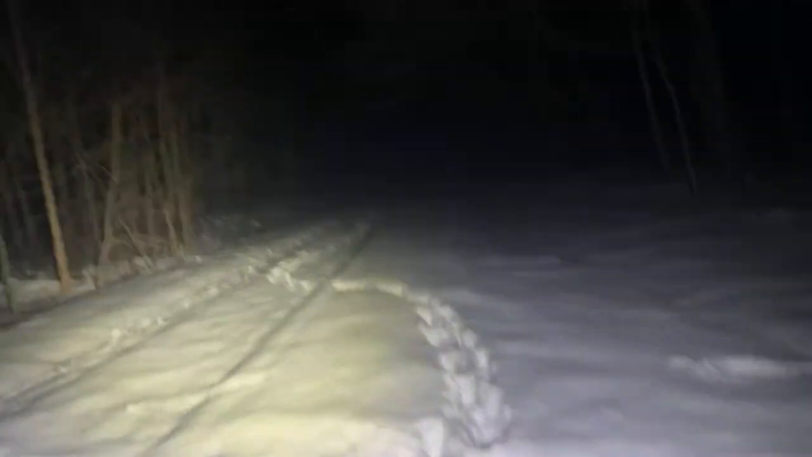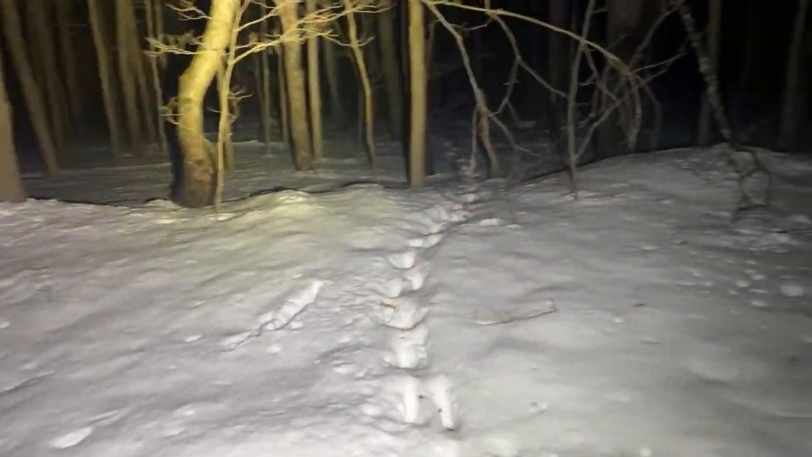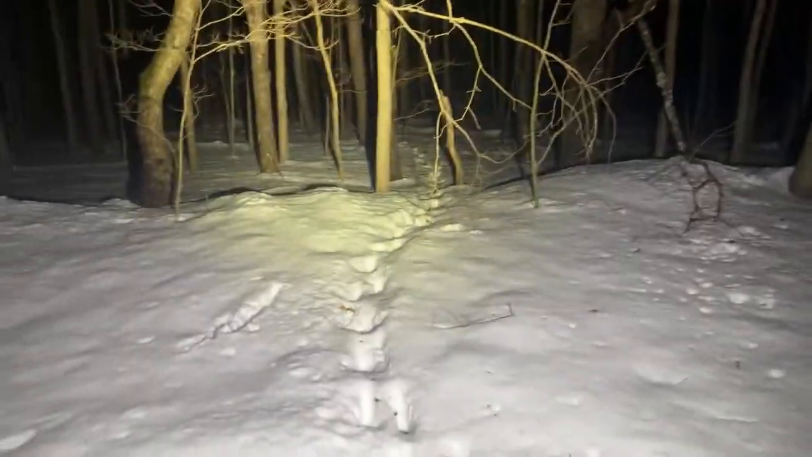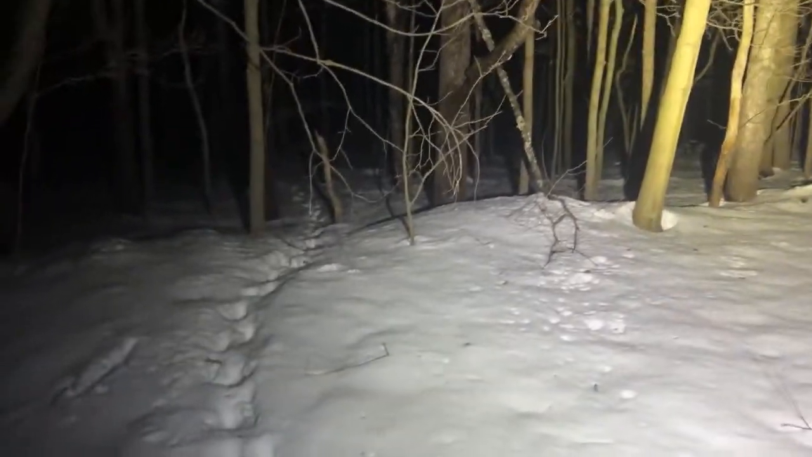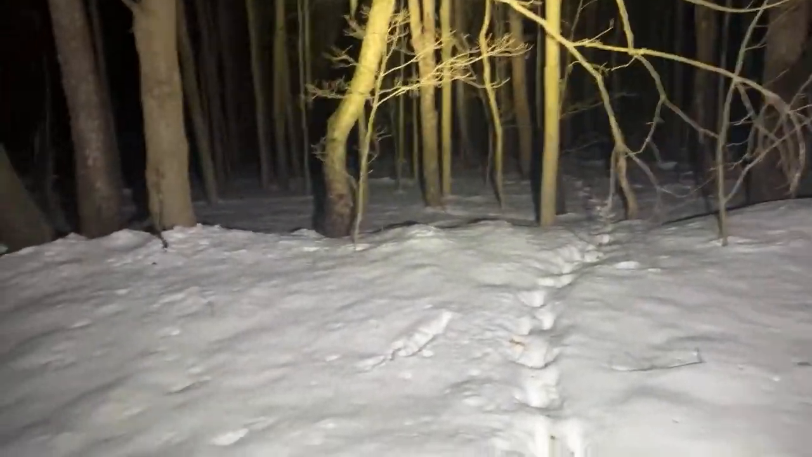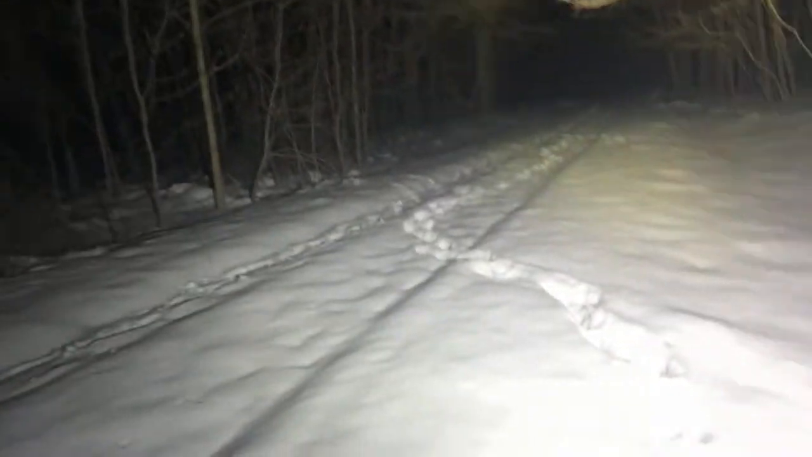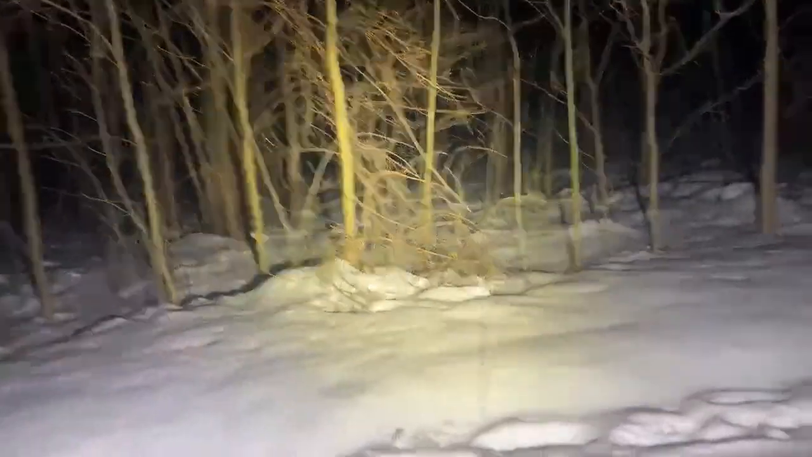Here we go. This looks like deer tracks, definitely, but look at the line of it heading through there. And boy, I know the guy who owns this property. So I'm not going to go onto his property tonight, but I do think in the future he'll let me. So I'm following along. I'm following deer tracks as we speak.